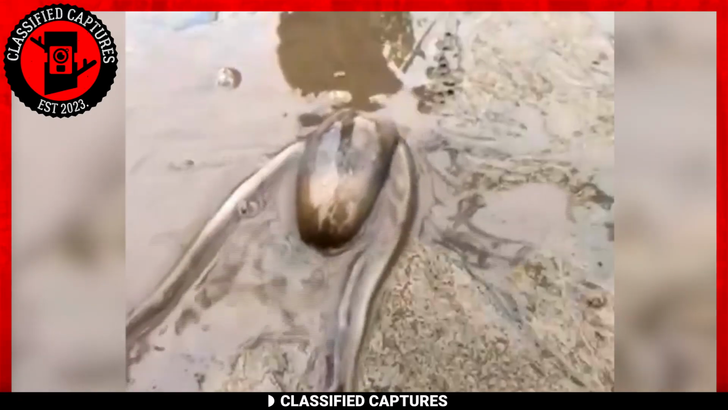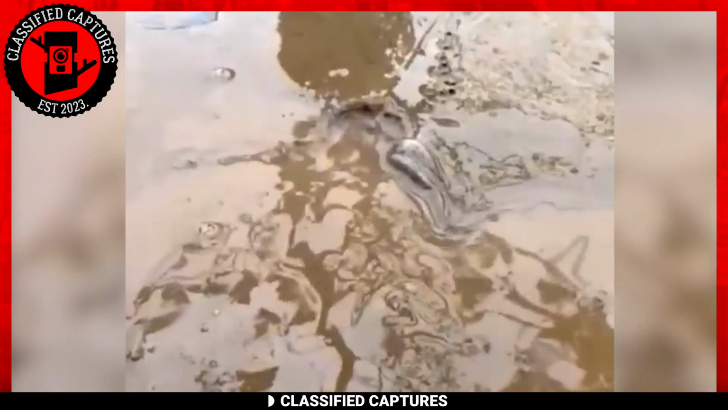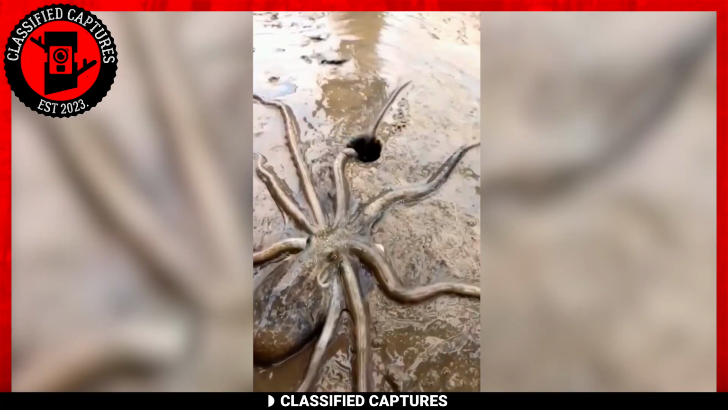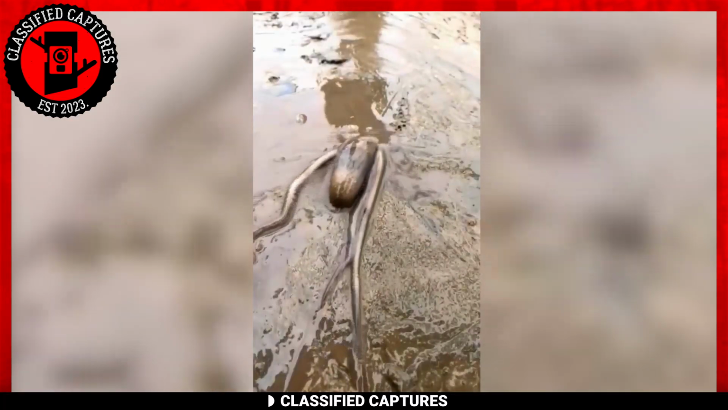This extraordinary display serves as a testament to the intelligence and adaptability of animals, attributes that we often underestimate. The octopus gracefully slithers back into the depths of its aquatic realm, seamlessly merging the realms of land and sea. It's fascinating, don't you think?